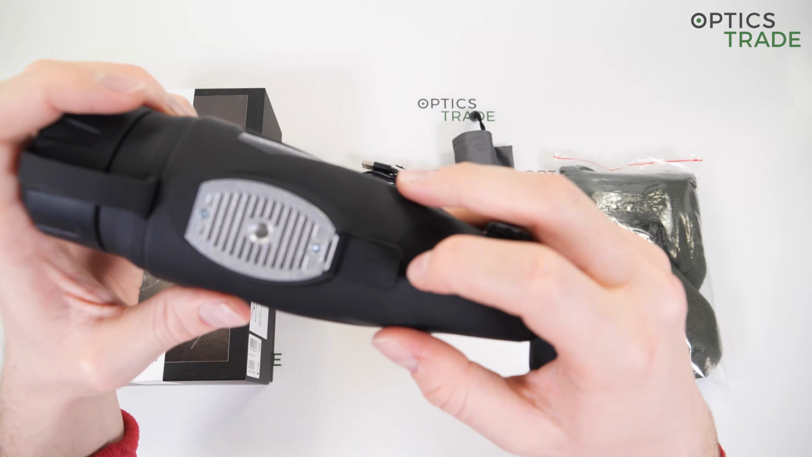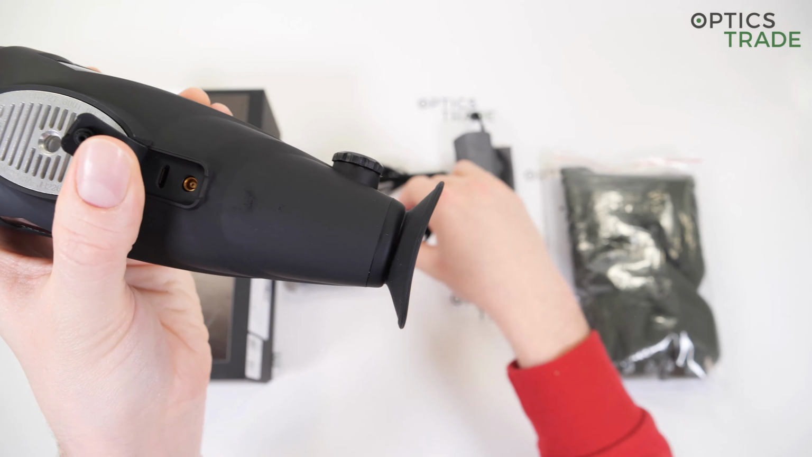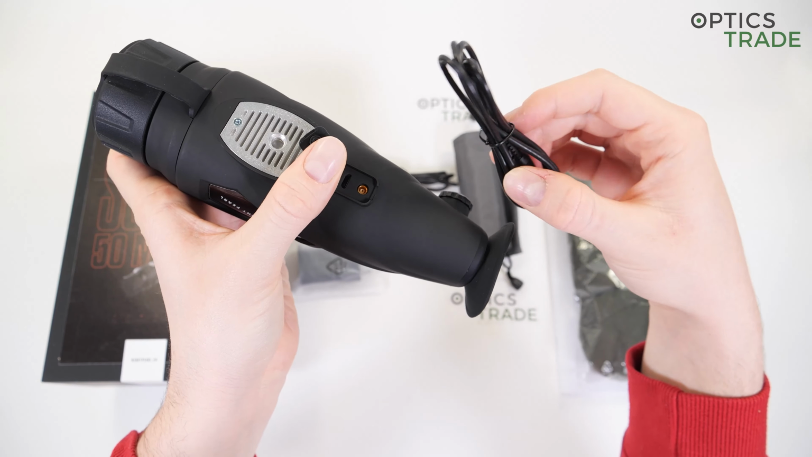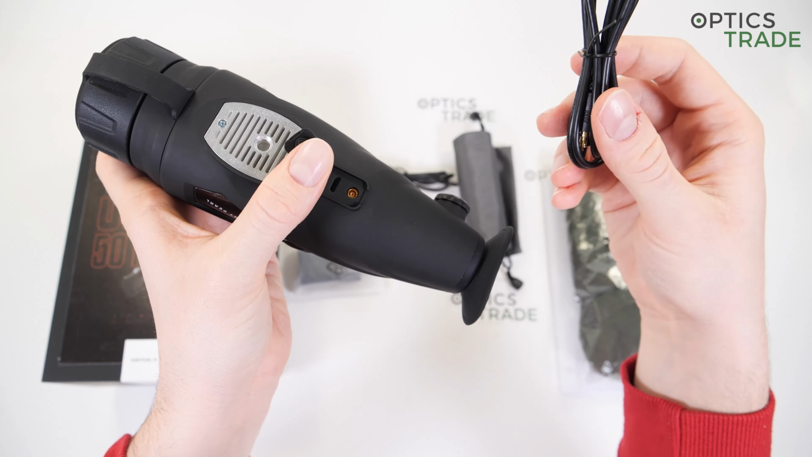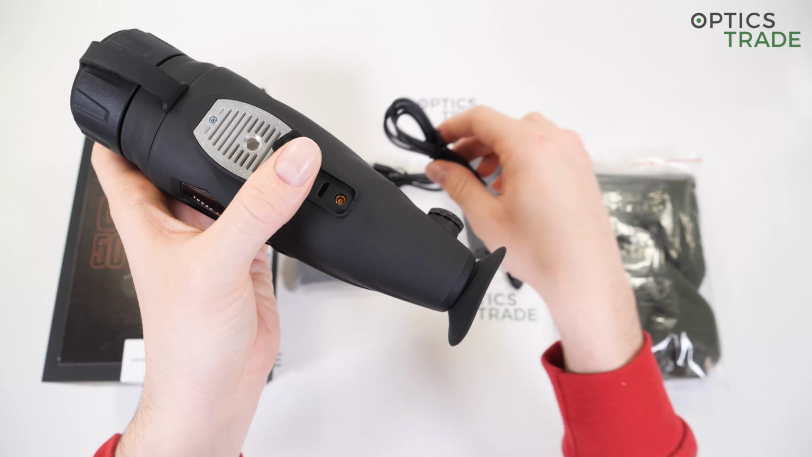Then we have the second port, which is used for video out. So we have a cable with which you can connect the device to an external monitor and you can stream the image live on the monitor. So the image seen through the monocular appears live on the monitor.